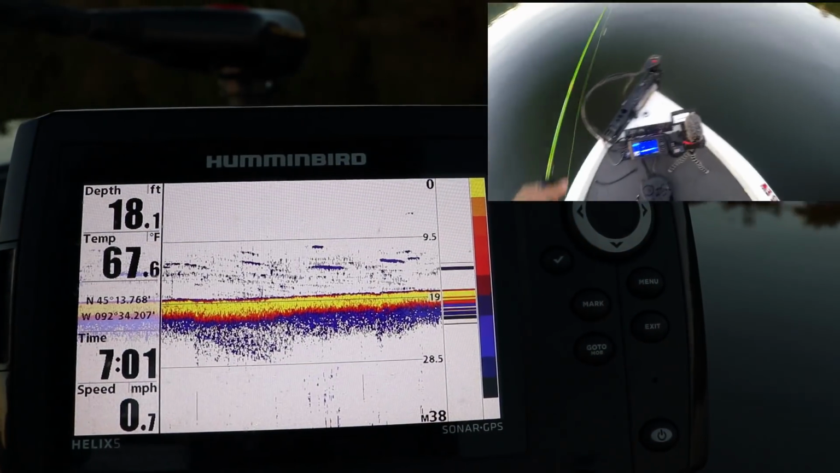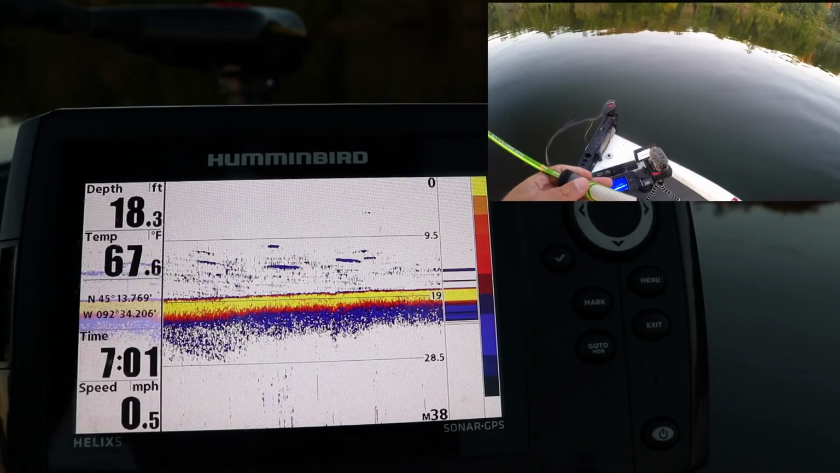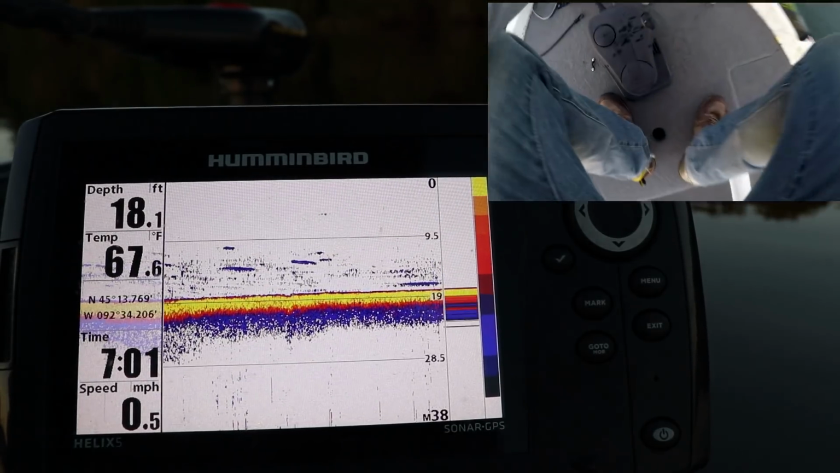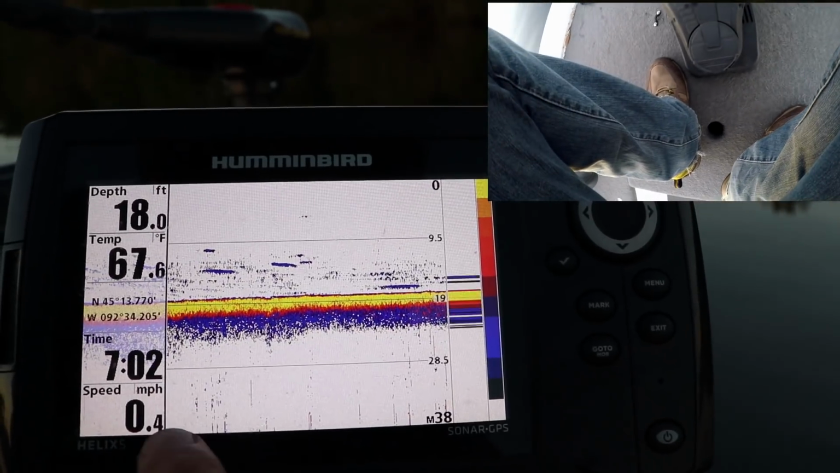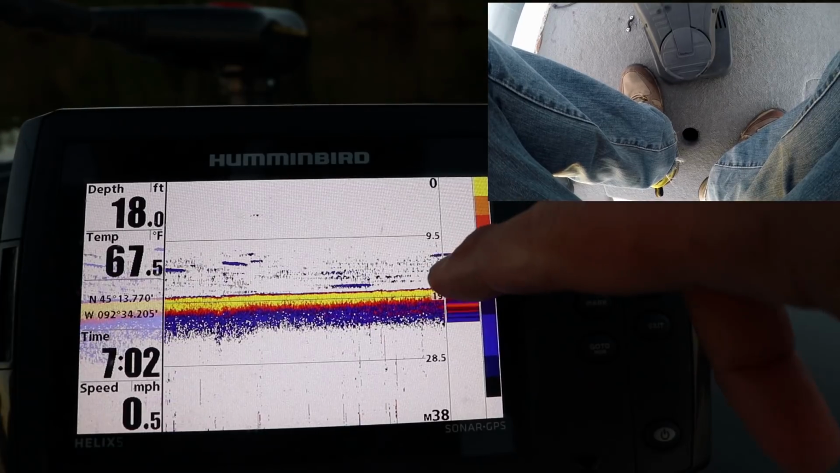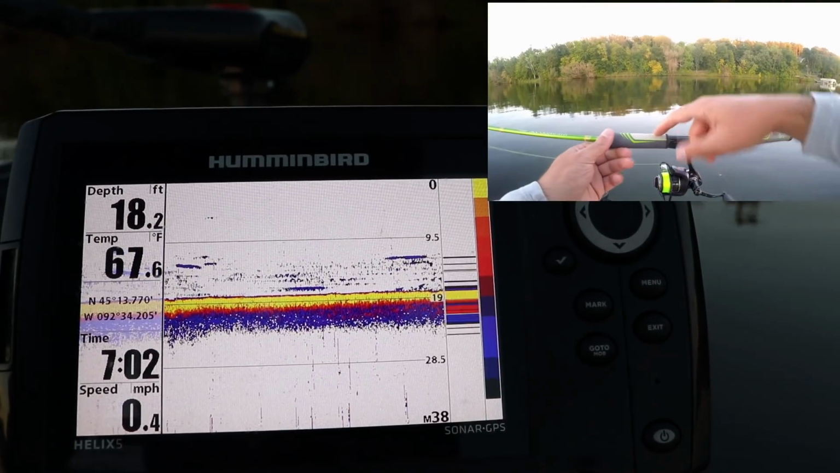All right, so some of you had questions of what fish look like on sonar. I did a video, I think it was actually the jigging wrap video, and I was going really slow. Now, if you notice right here, I'm going 0.4 miles an hour, and these fish will start to look like lines the slower I go. Let's pretend this is a fish.